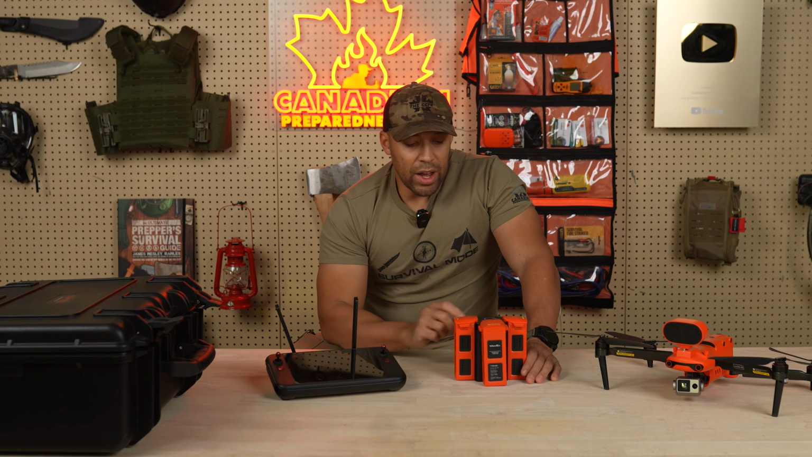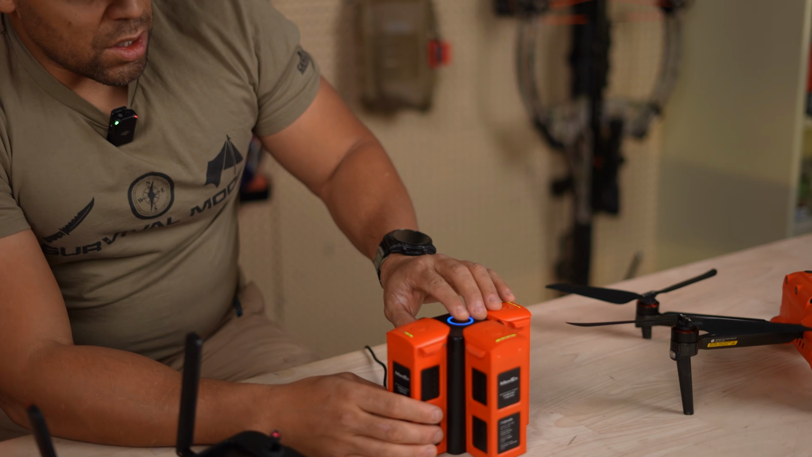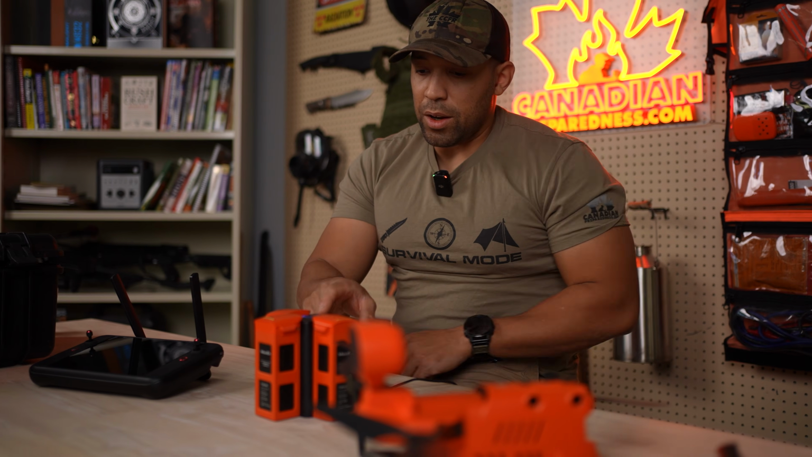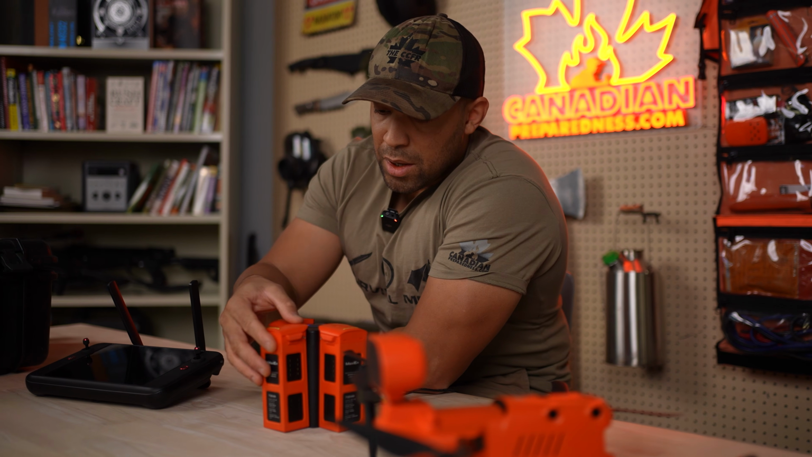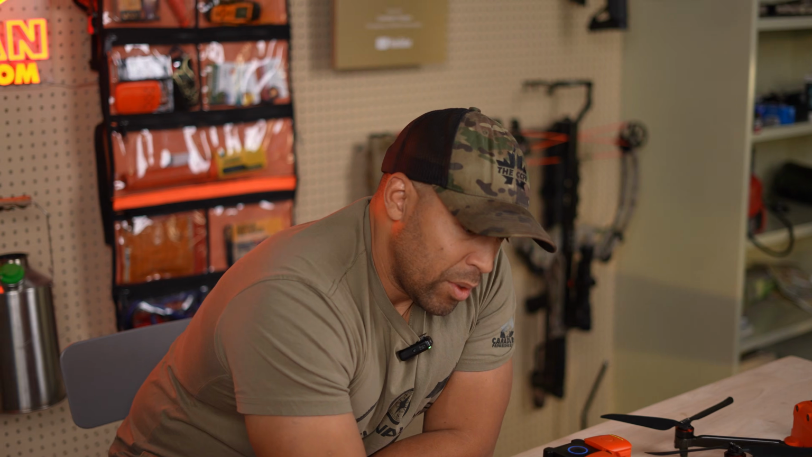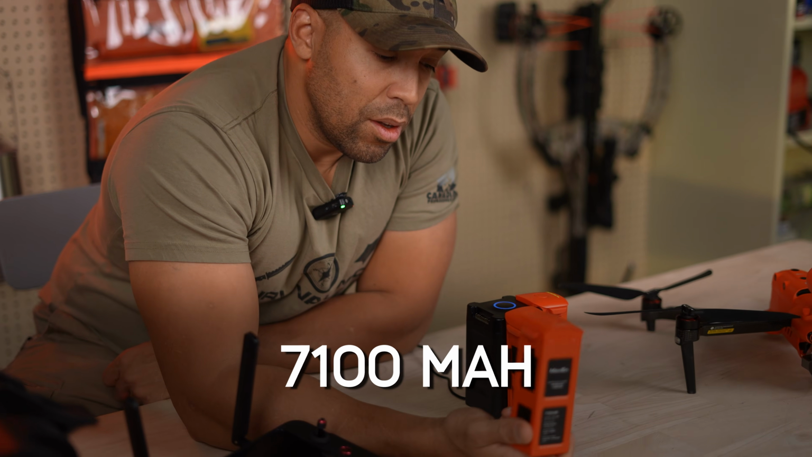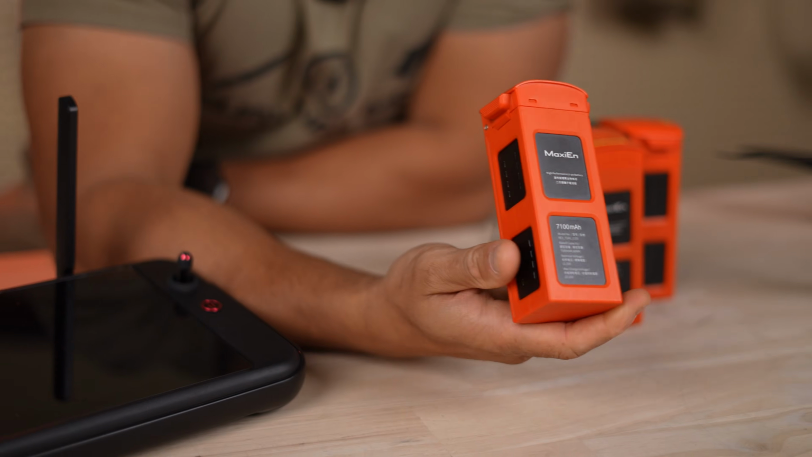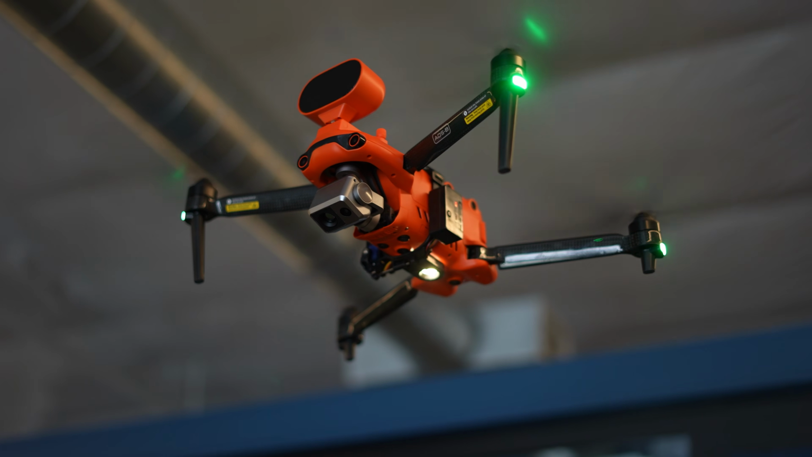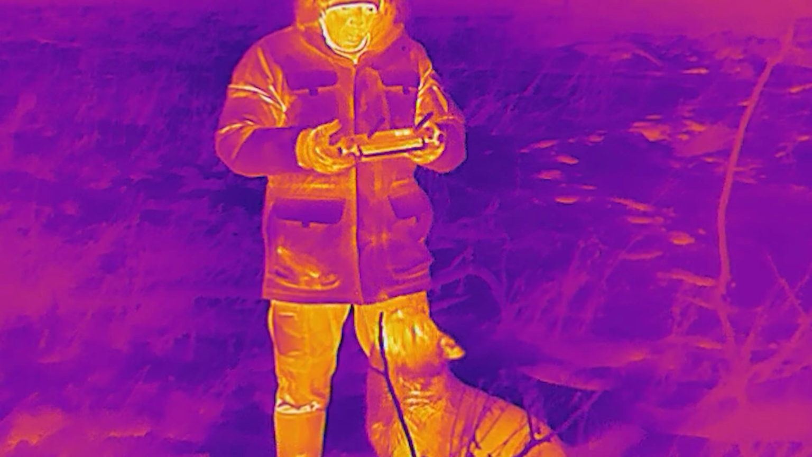This particular dock actually has room for another battery. It's a good dock, charges things very quickly. So I believe you can plug this thing in via DC. So they give you a DC adapter for this as well. The batteries themselves are, I think, 7,100 milliamp hours. Fairly heavy duty battery. Primarily, the main reason why I have the drone is for the thermal imager.